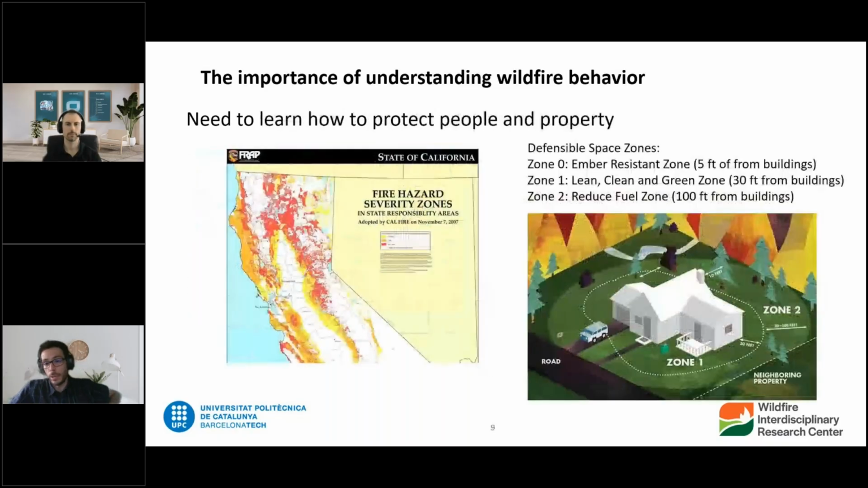And in order to do that, we need knowledge, right? We can't manage something that we don't know, and that's where all this research in fire dynamics comes in, right? Because we do have a basic knowledge of fire and fire behavior and how fire behavior relates to other factors like terrain, weather, etc. But a lot of times that knowledge is qualitative, or derived from experience.